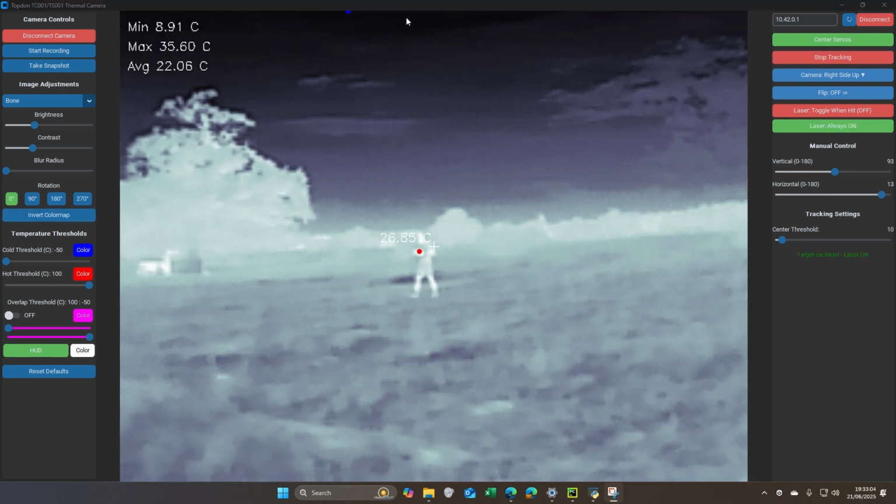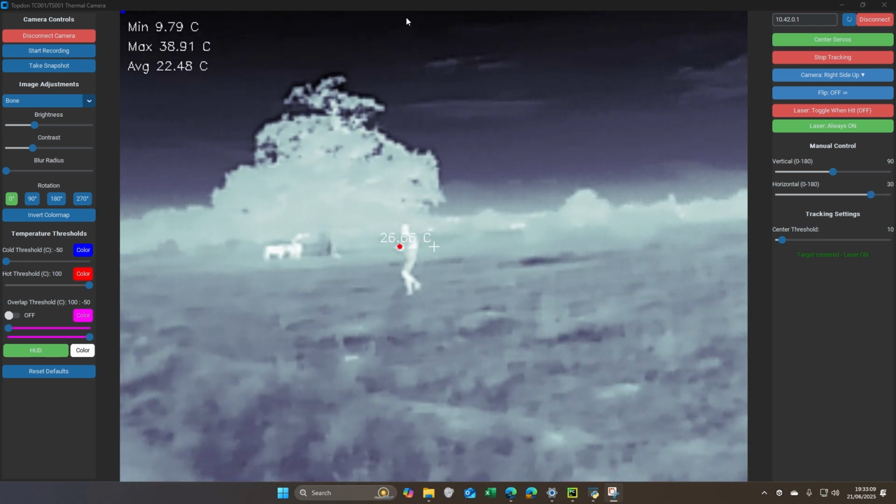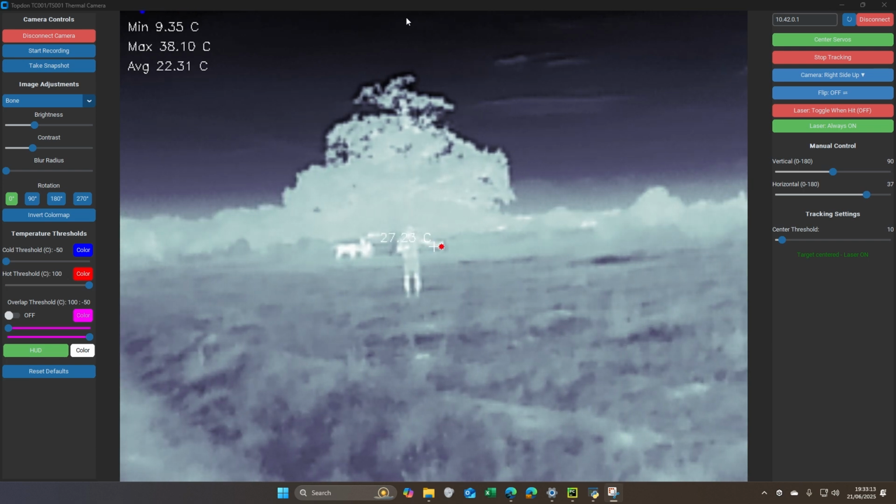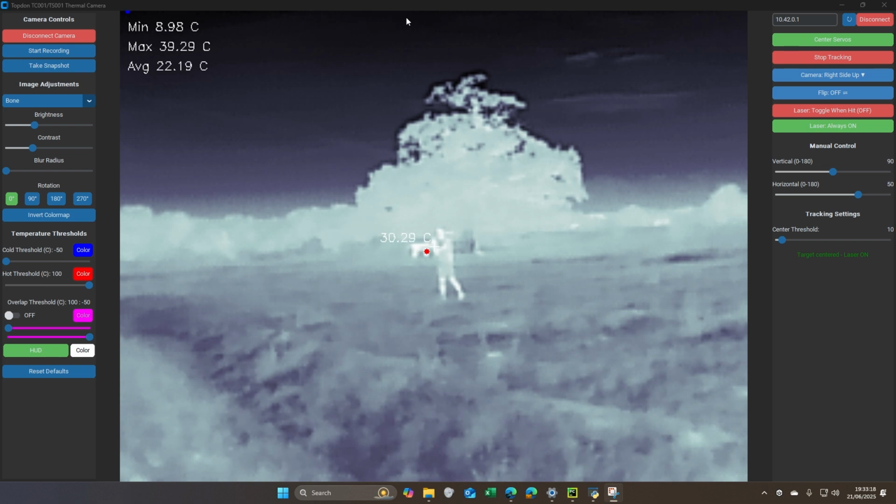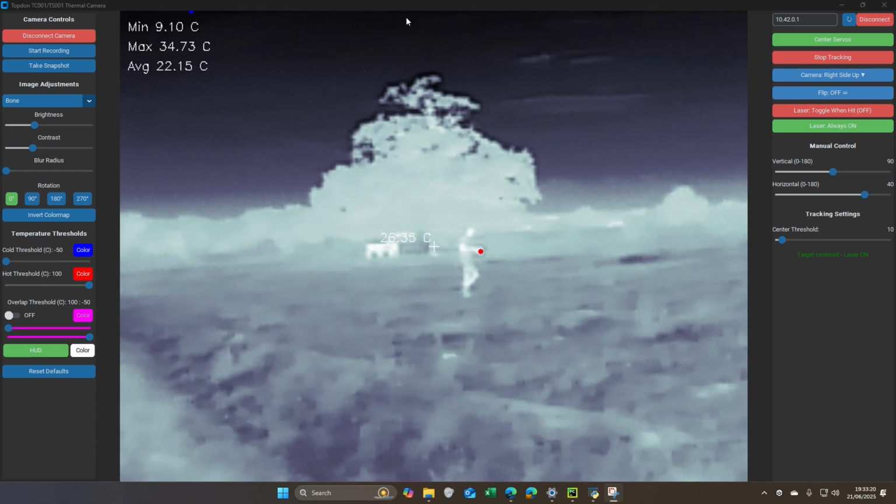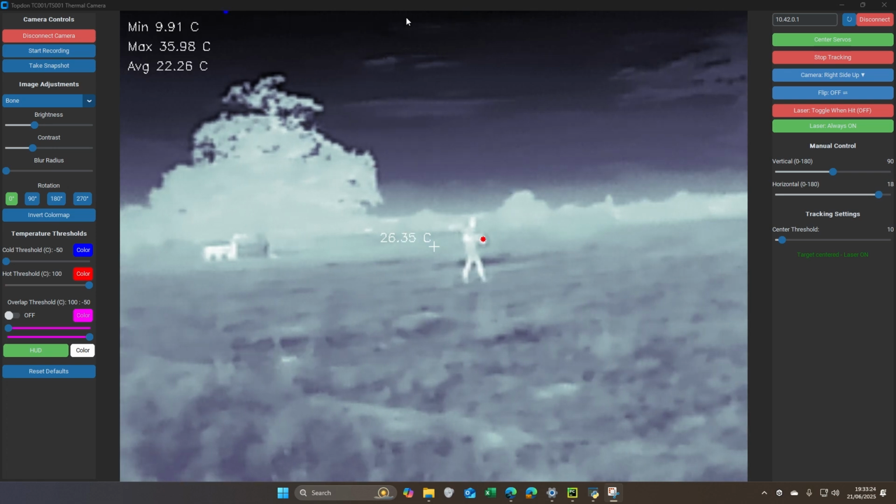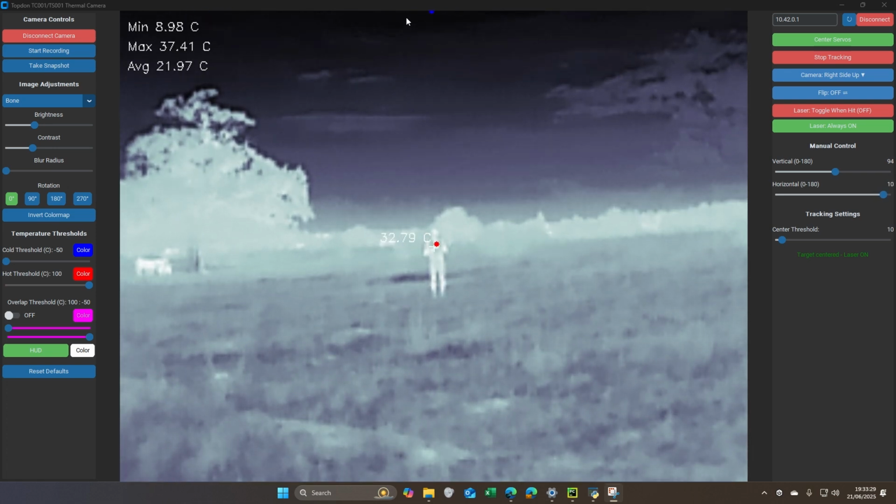So what I did was I filled a glass jar up with really warm water just to get the hottest point out in the surrounding area. So what you can see is I'm currently just waving the pot around and walking around. The camera identifies the hottest point as the actual jar, and as I walk around, my location on the image shifts. The center point then is not aligned with the hottest point, so the program has to figure out how to move the camera so that the cross in the middle overlaps the red dot.